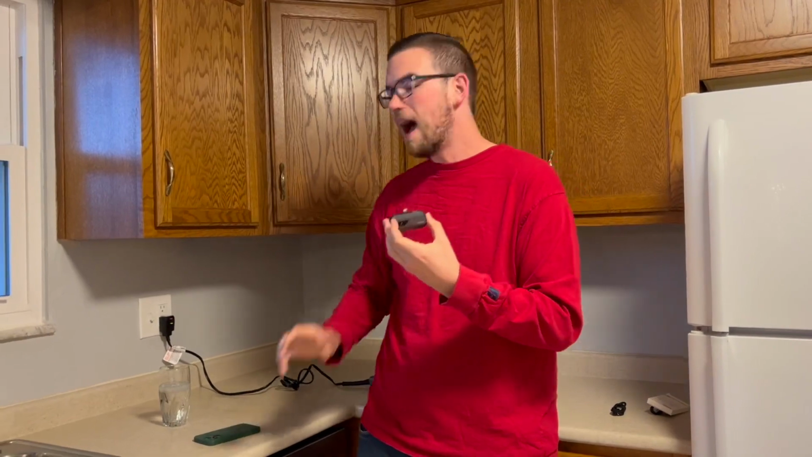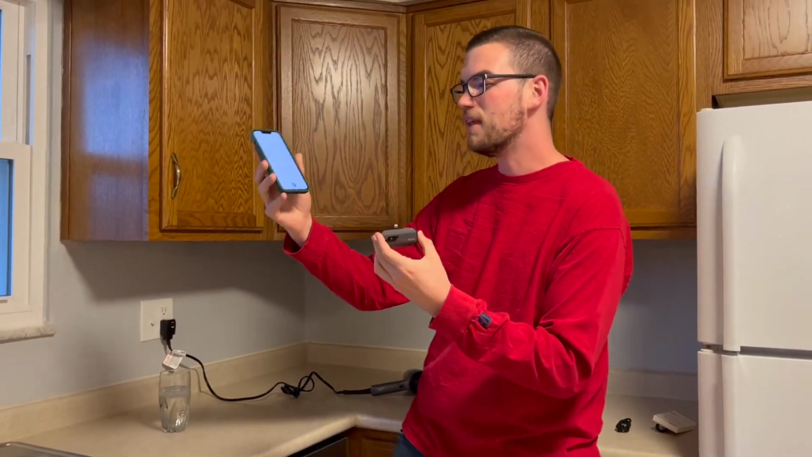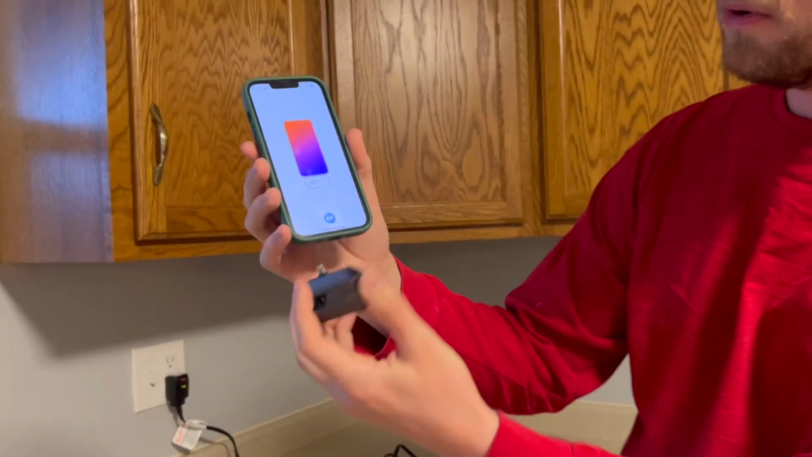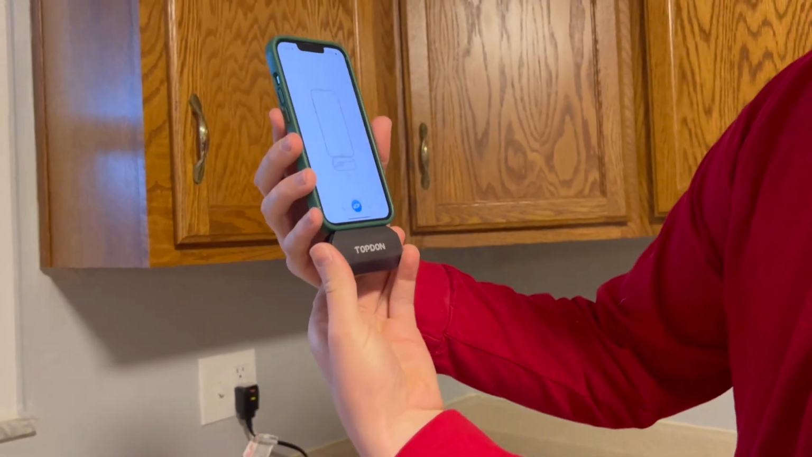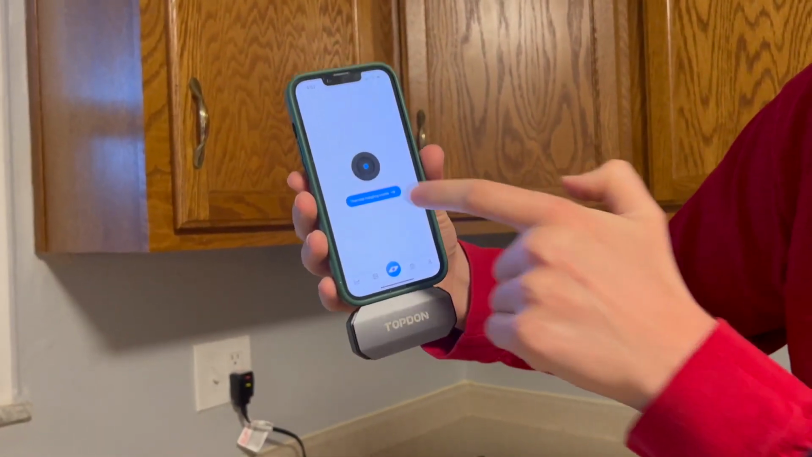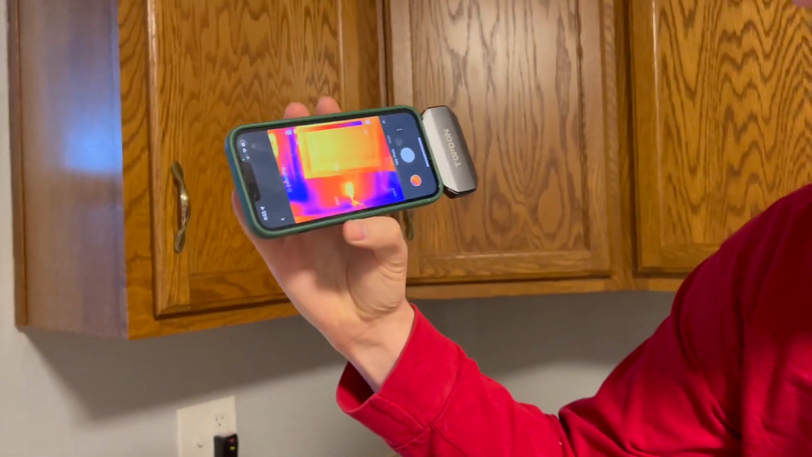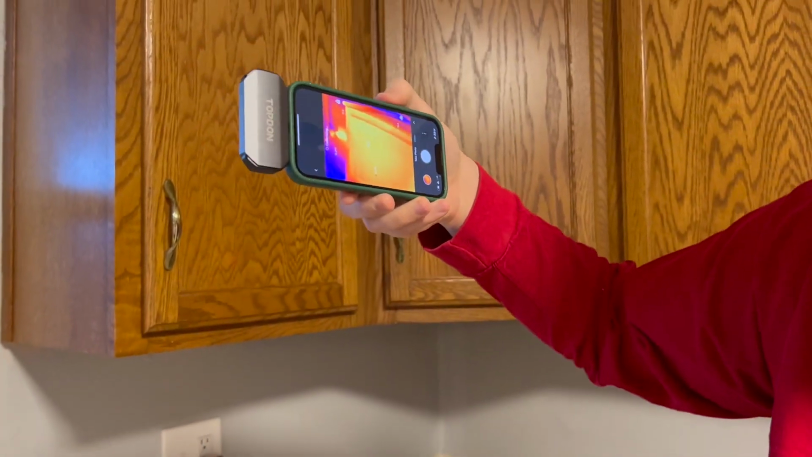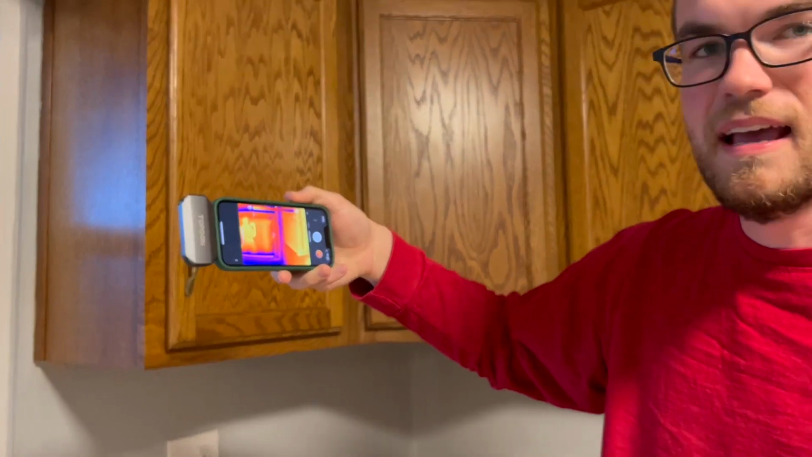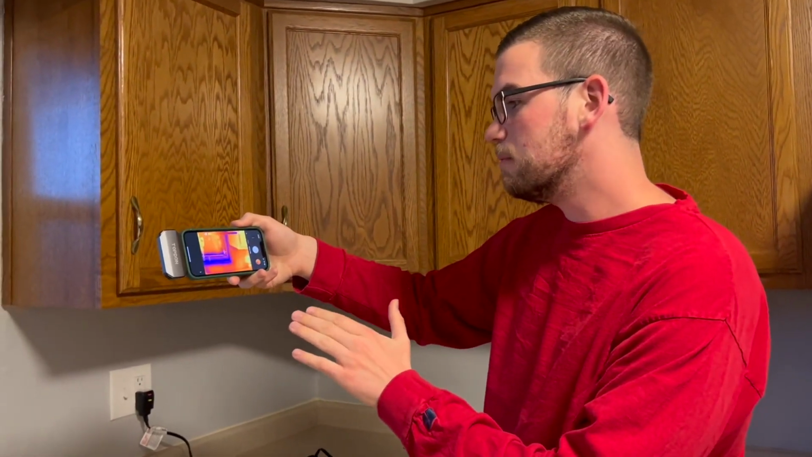Very important. I do want to show you how it works here. It is very much plug and play. I have the free app downloaded here, and all I have to do is flip this around and just plug it into my phone there. You're going to press the thermal imaging mode right up there, and you are good to go. You can turn it any way you want. I personally like using it horizontally here, and I'm going to show you just a few things on it so you can get a feel for what you're going to experience while you're using this thermal imaging camera as well.